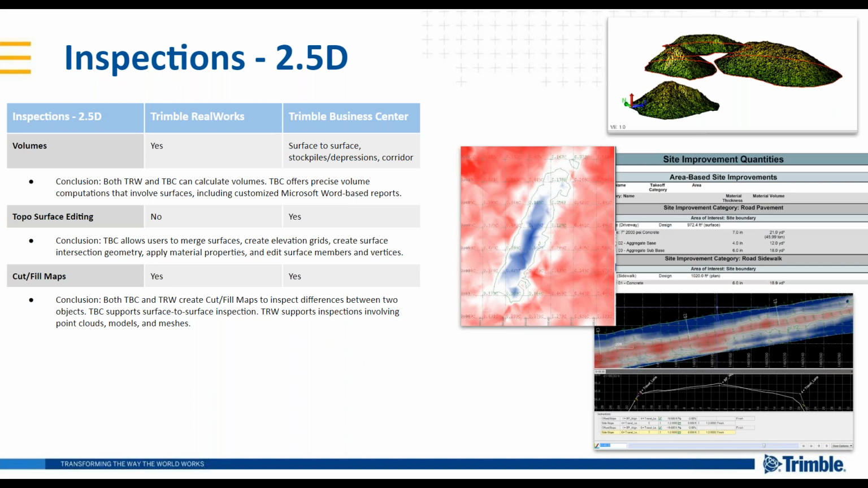So when I'm calculating the volume, I can even take into consideration the material shrinkage or bulkage ratio and get a more precise estimate on my project scope.